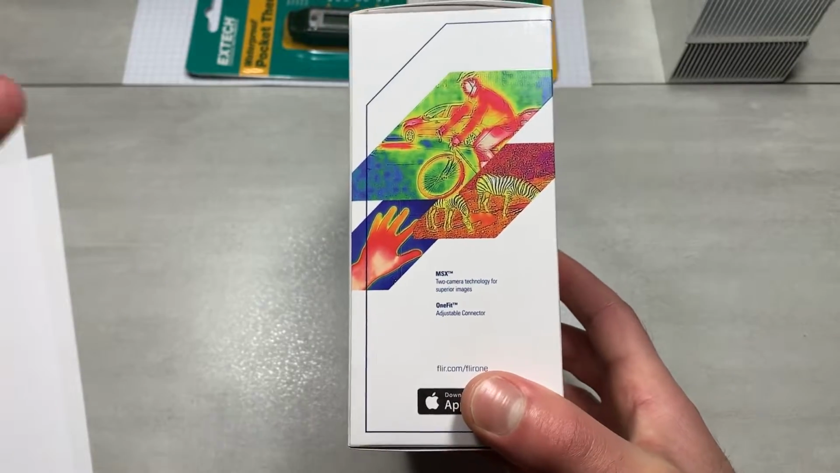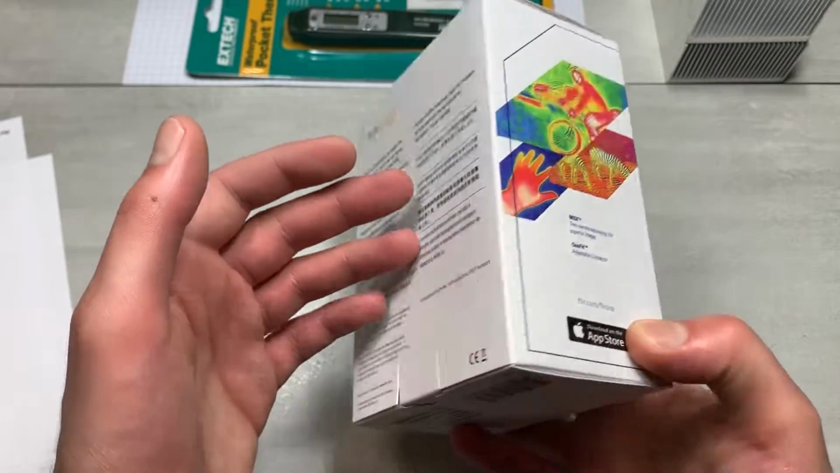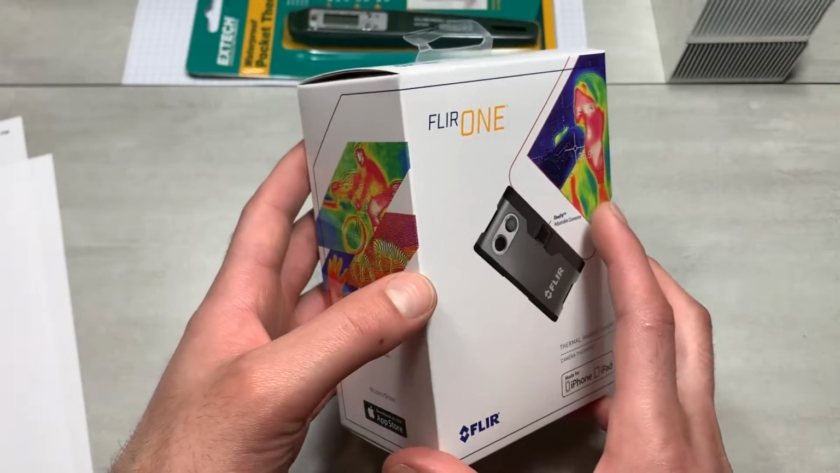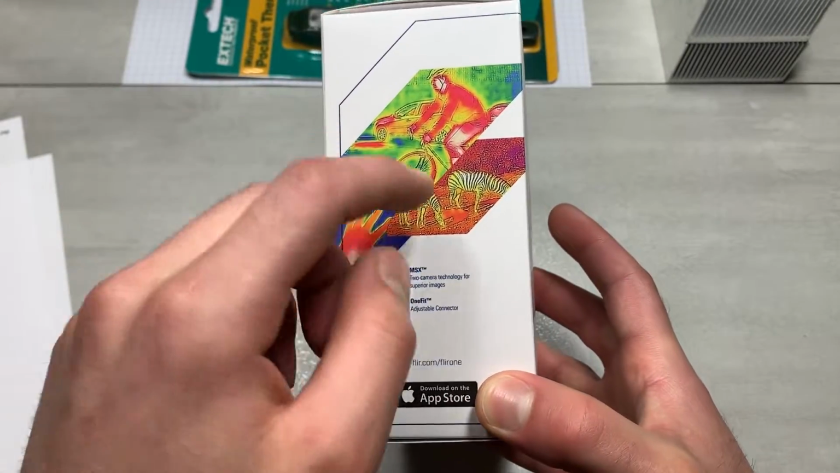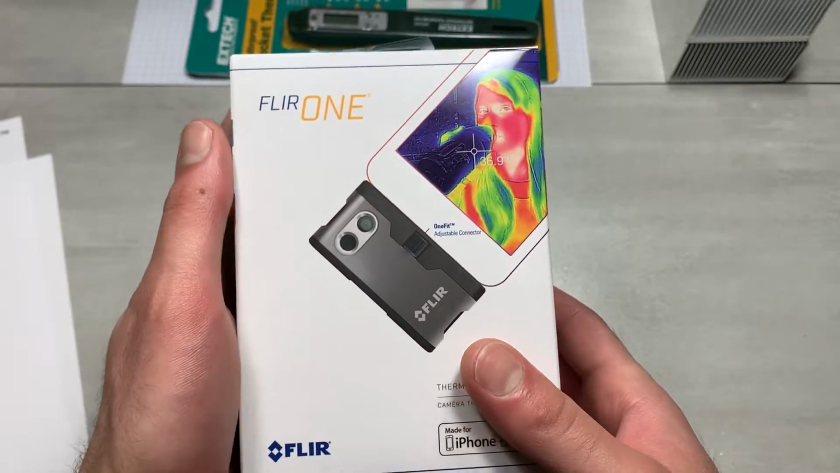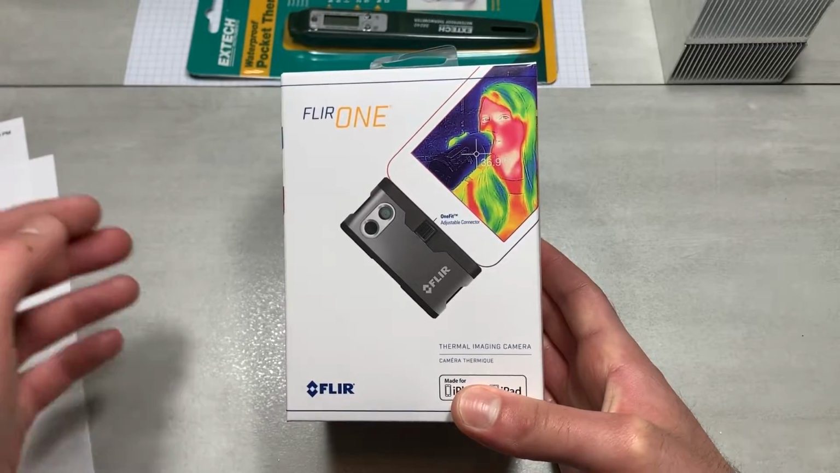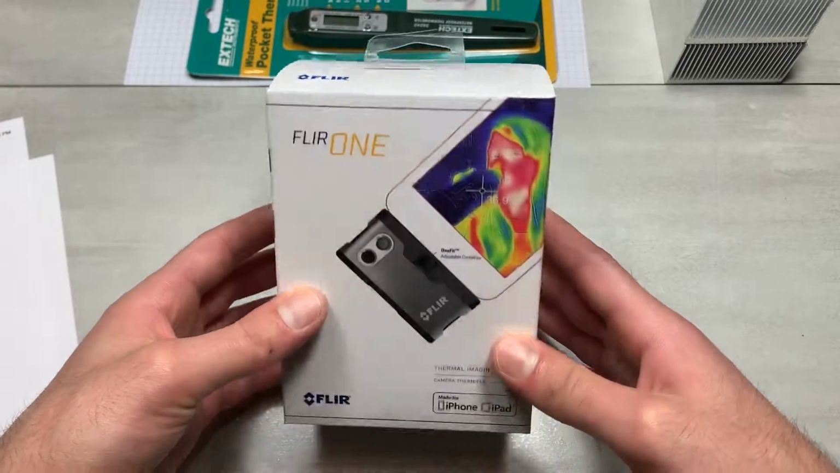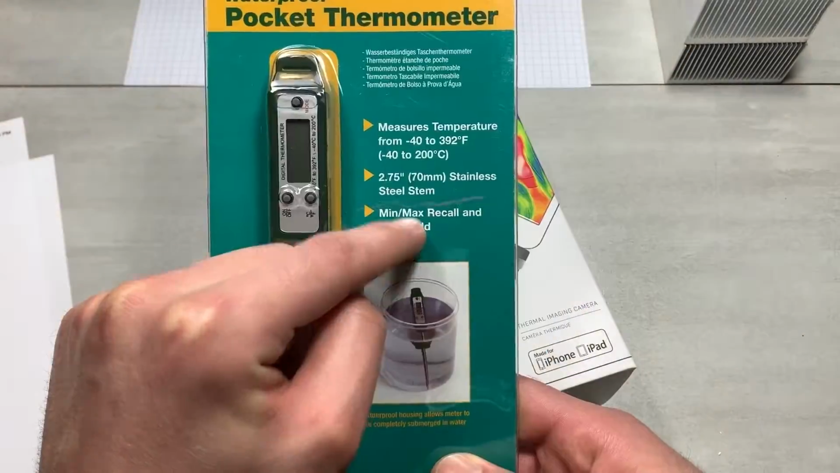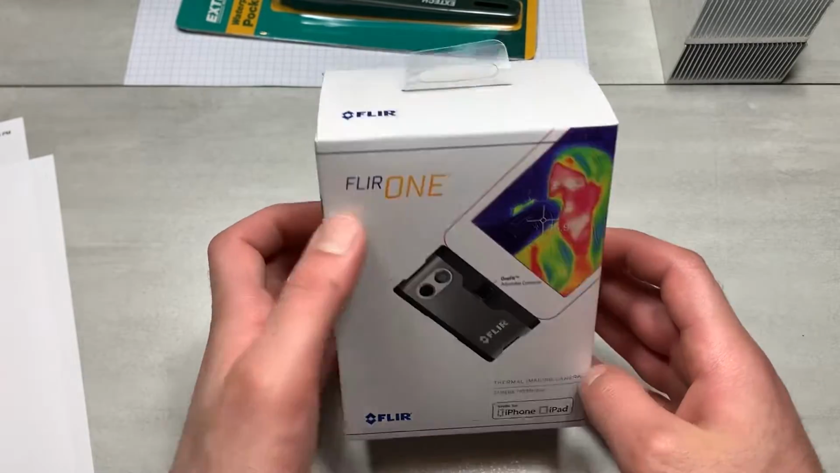And the reason I actually picked the original FLIR thermal camera and not a knockoff one is for two reasons. One, because it is a thermal camera and I want to be able to trust the numbers that they're putting on here. I might as well go with the established brand. But the second one is their MSX technology, which apparently is supposed to give a lot better resolution to your thermal imaging compared to a standard thermal image sensor or thermal camera. And it also does come with a free thermometer, but that's not really the point of this video. The point is the FLIR camera.